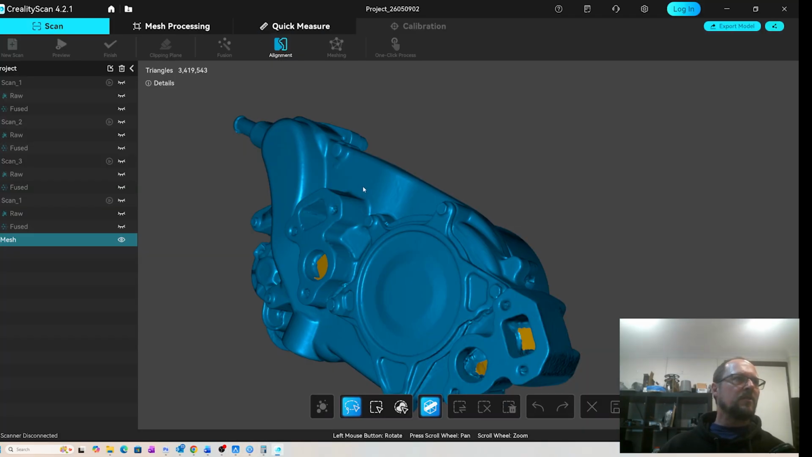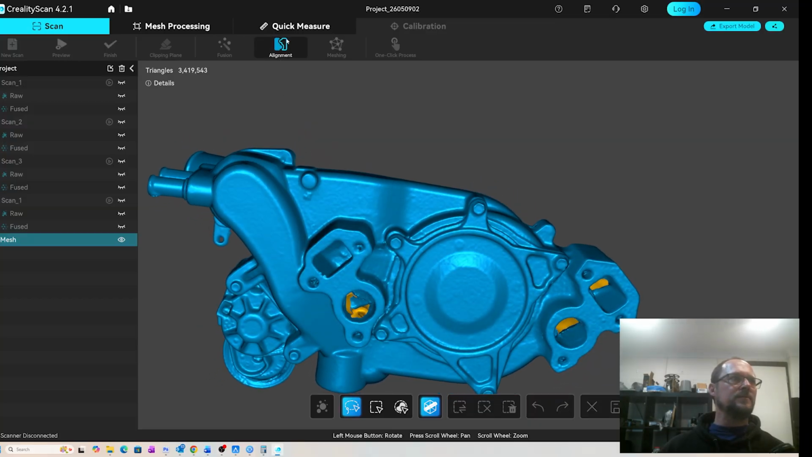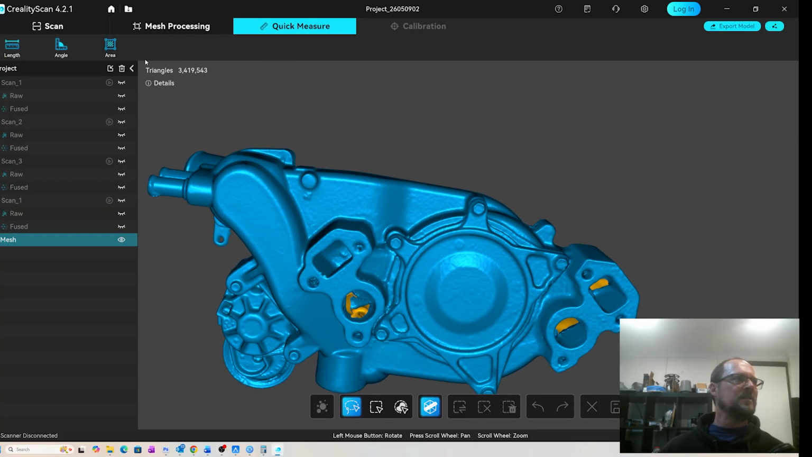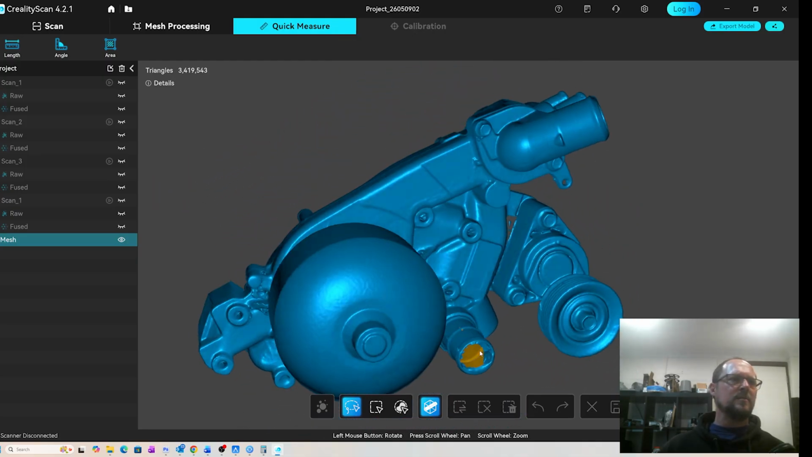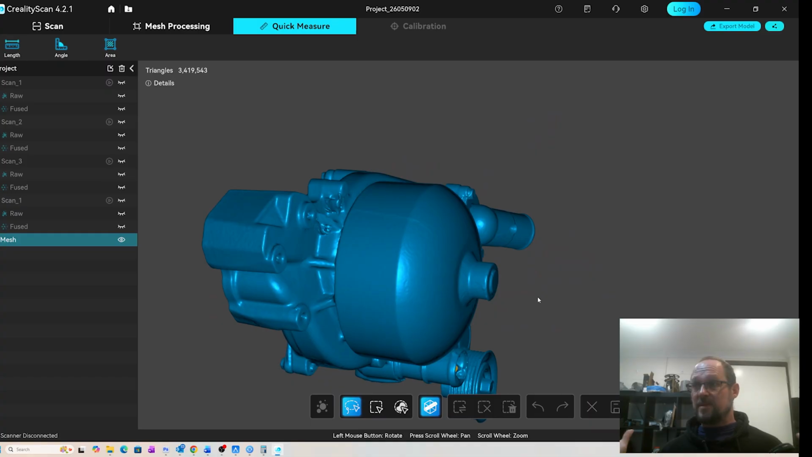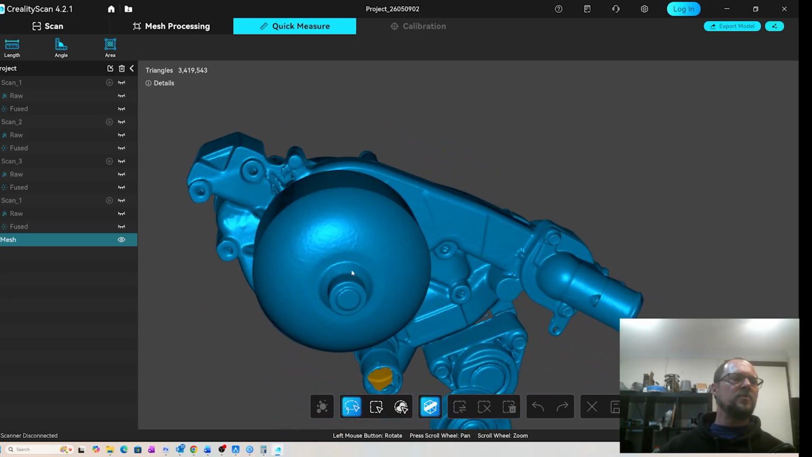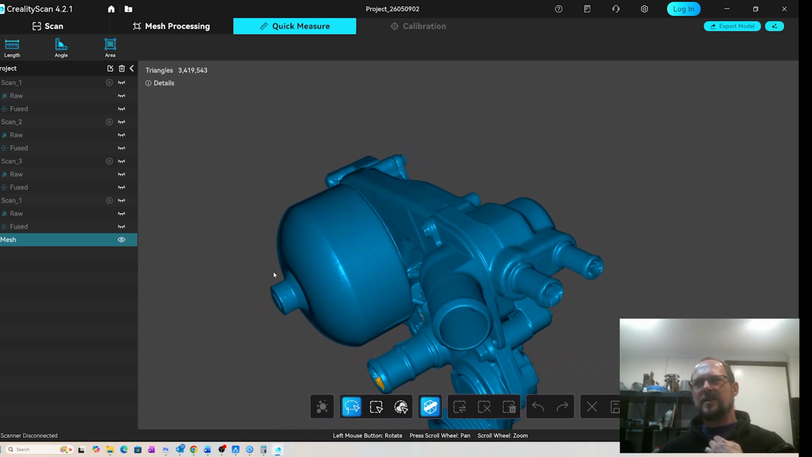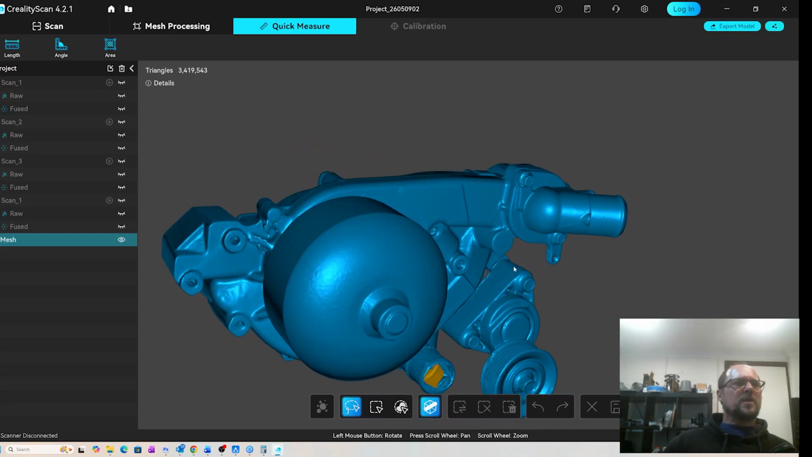Unfortunately, Creality does not have that option. So I can measure things, that's fine, but I can't align the object before I export it. So it'll just come as it comes, and then I'll have to use external software to really dial it in. Again, not a big deal because you can do that in Blender or CloudCompare or other software that you want to use.